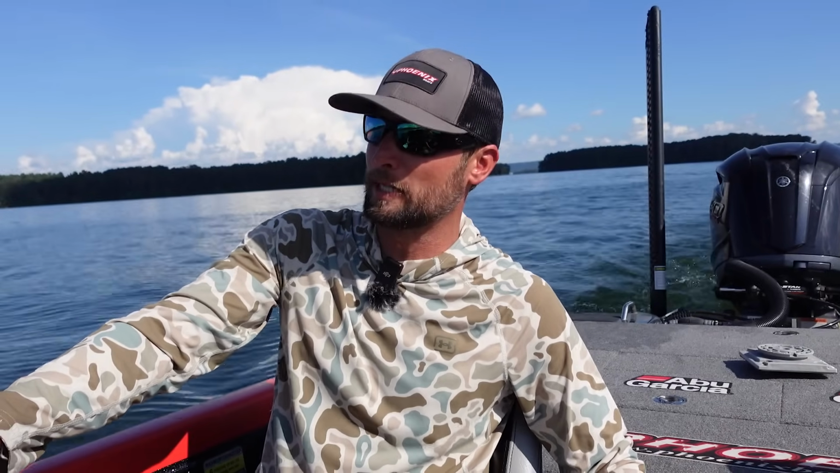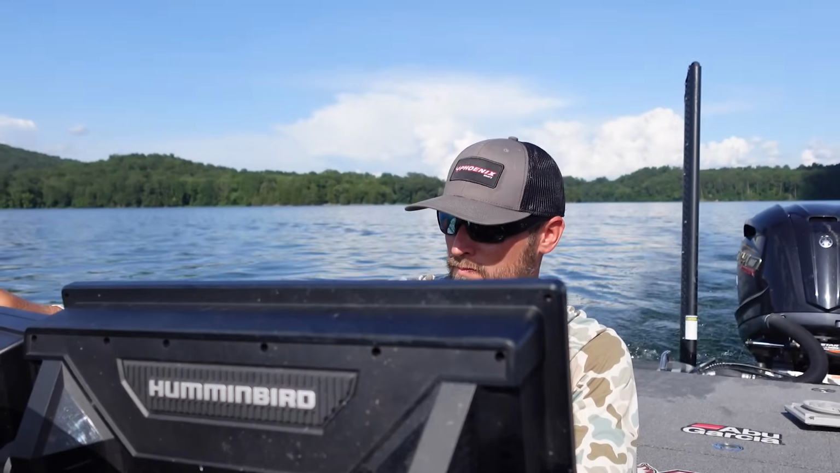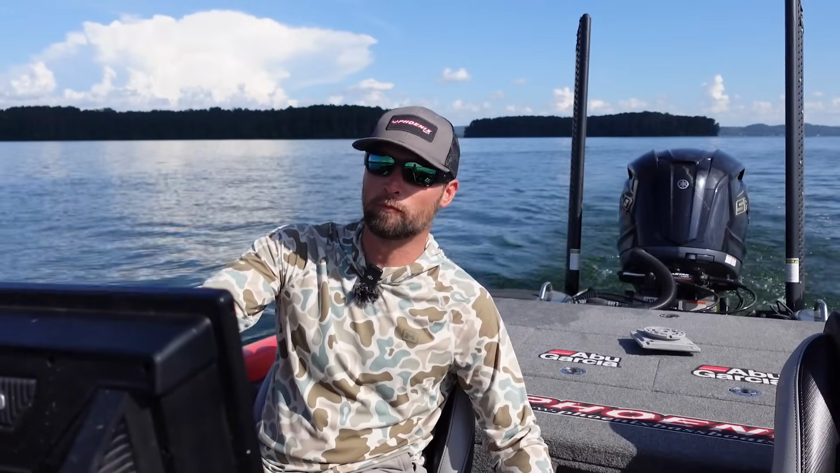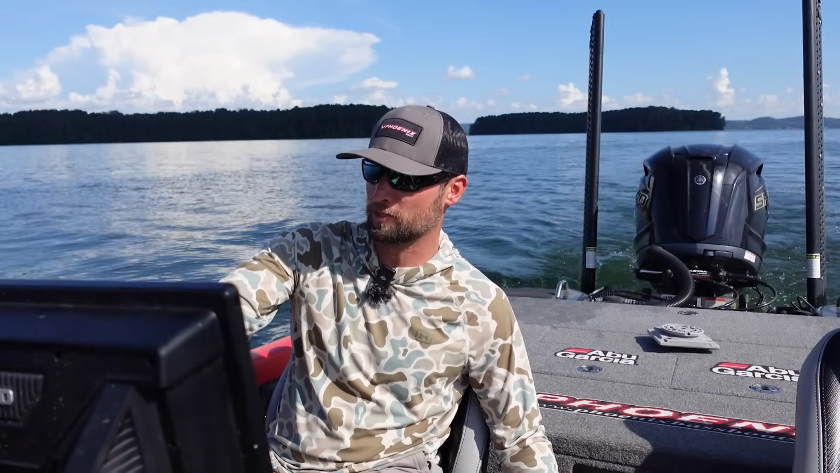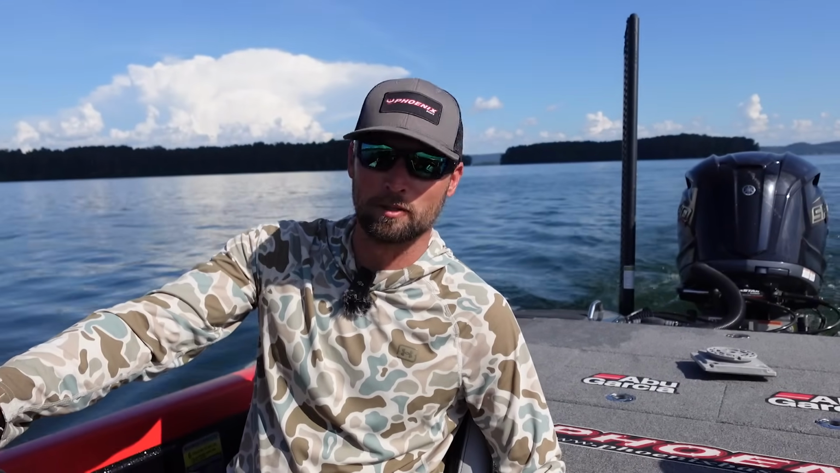But I am going to break down for you guys what I look for on the map, what I'm looking for on side image, and even a little bit what I'm looking for on forward-facing sonar as well. We'll kind of show that to you. So yeah, hopefully this will be a good one. Hopefully this will help you if you're out here idling around, kind of what to look for. But let's get started.